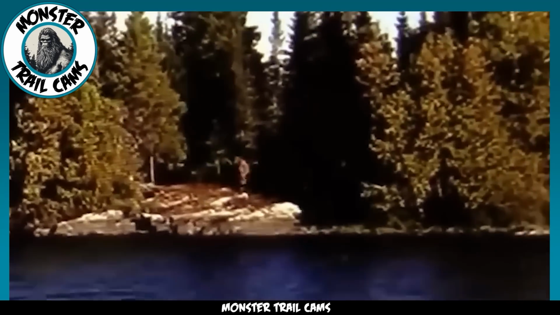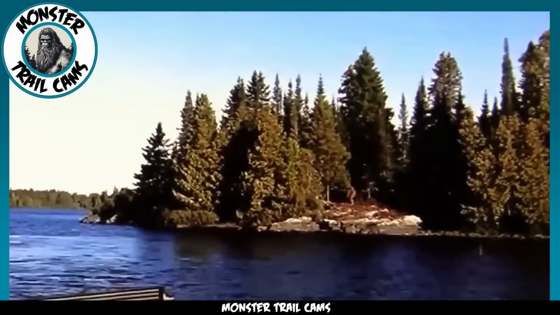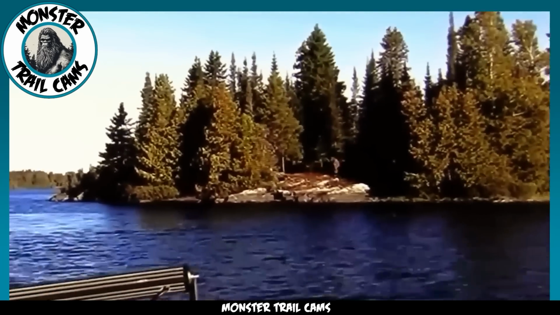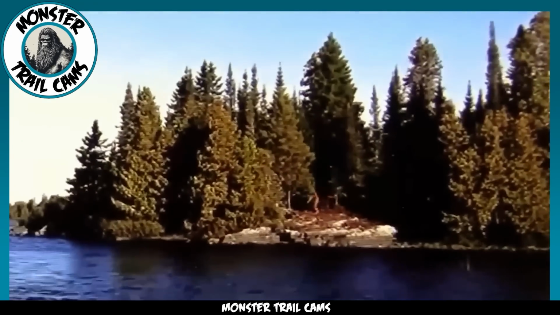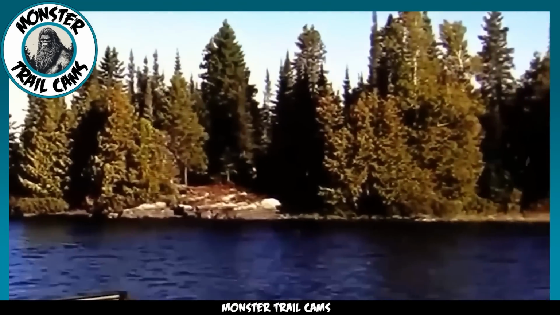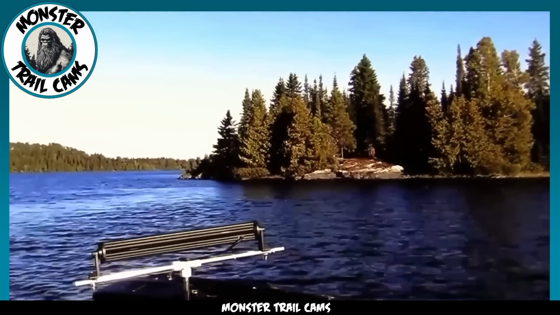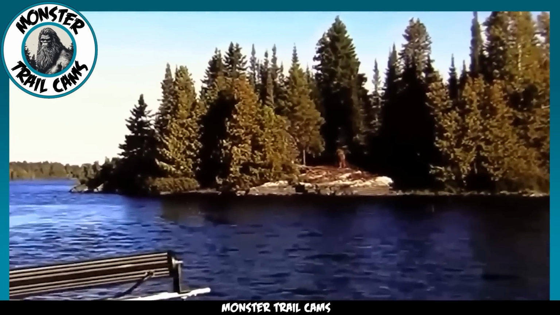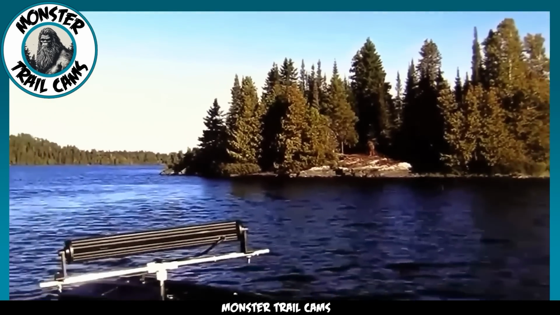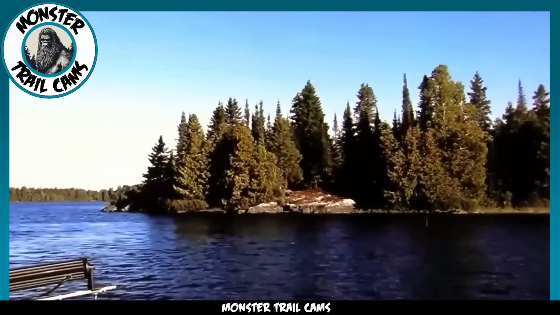One can't help but wonder, could it be a person in an elaborate costume trying to pull a prank on unsuspecting boaters passing by? It's certainly a possibility worth considering. However, if this is indeed a human-made fabrication, then the question lingers. What could potentially motivate an individual to venture out to this secluded island just to create a hoax? Is it purely for the thrill of fooling others? Perhaps so. Yet the enigma deepens, leaving you with the ultimate puzzling inquiry.